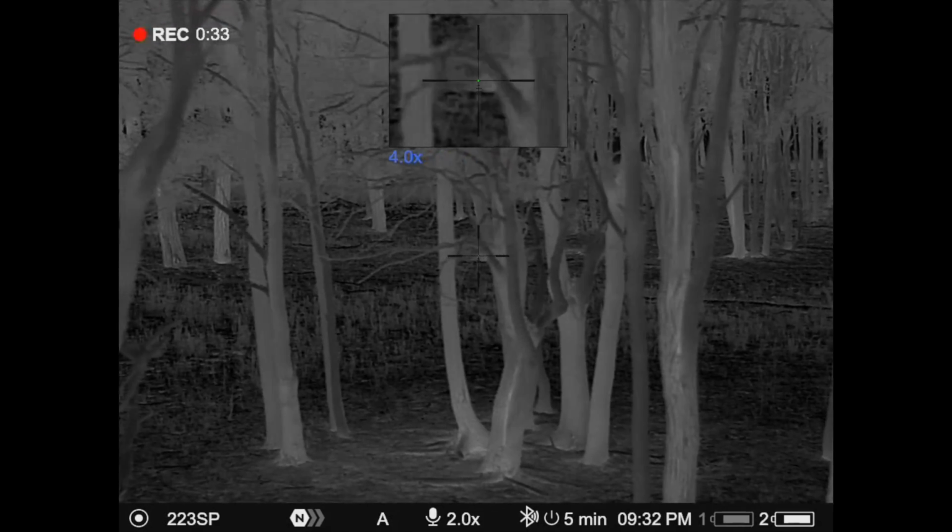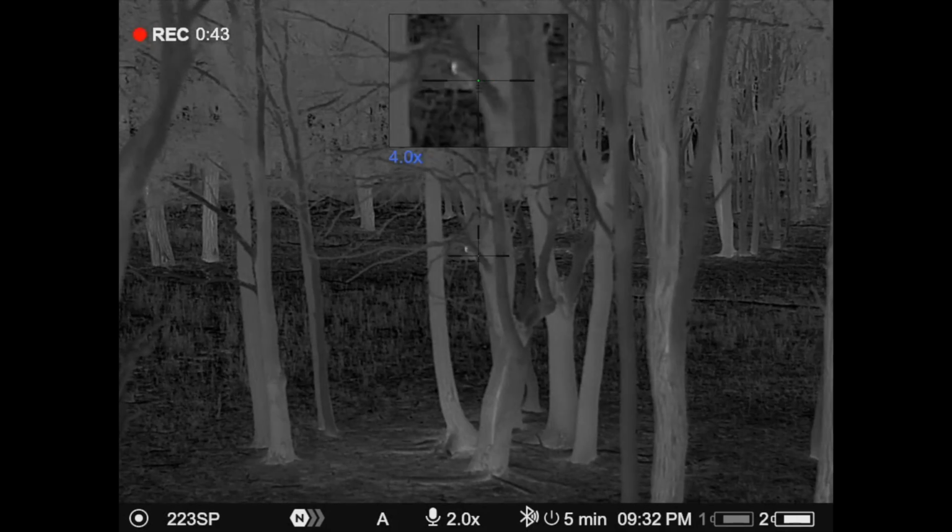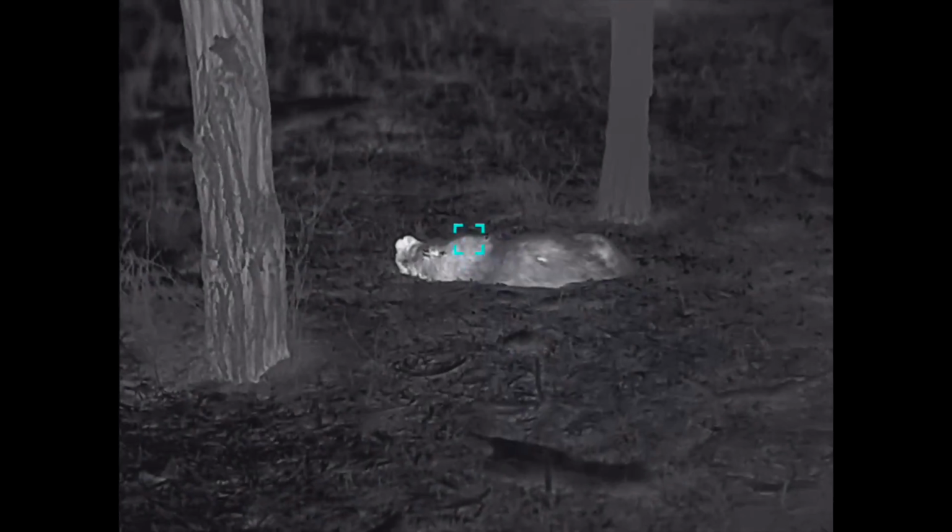No more little native animals gone. Good night, kitty. Well, there's our friend Mr. Kitty. Can't get a smile off my face. It's the first cat I've seen and shot probably since I did this review for this tripod, whenever it was, a month or two ago. So I'm pretty stoked. Let's go and have a look at him.